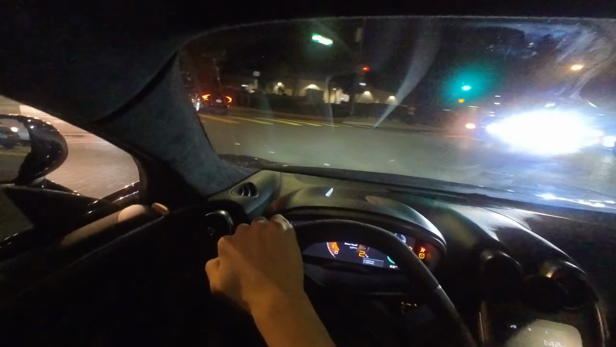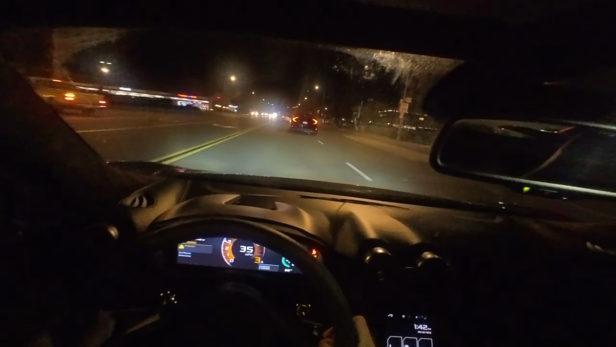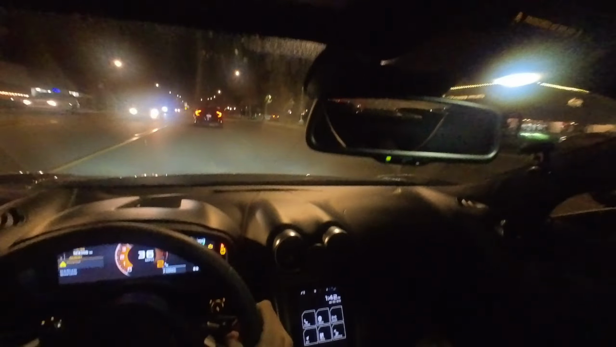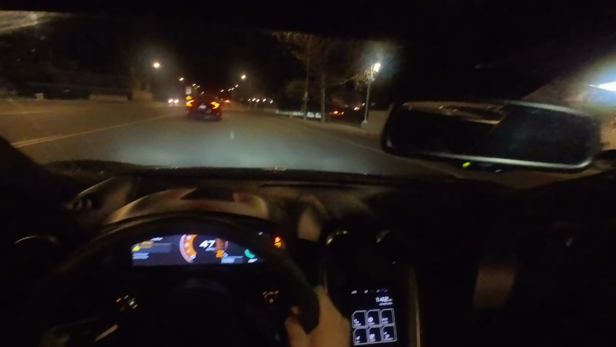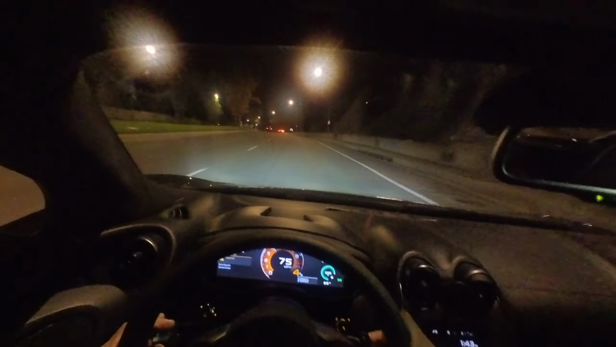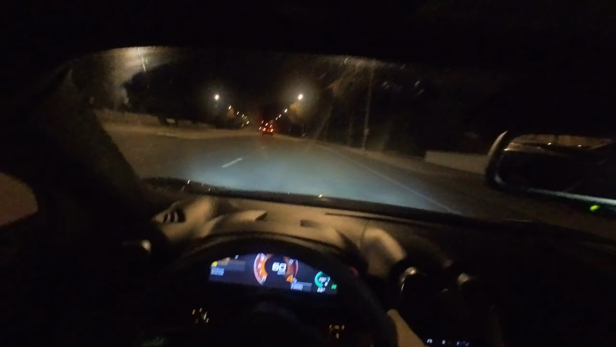Alright, let's have some fun now though, yeah? Why are you in 2 lanes? Holy shit! Bro, this car is insane! Oh my god.